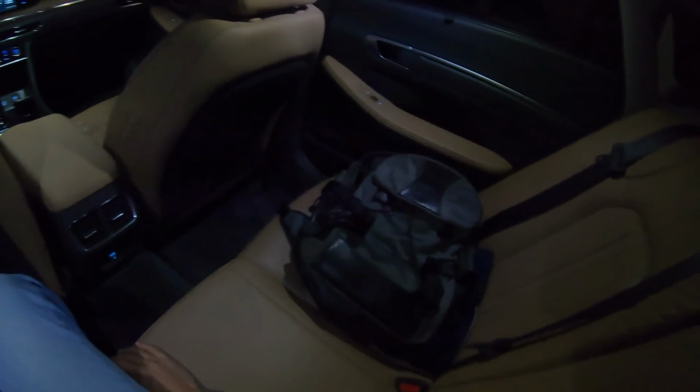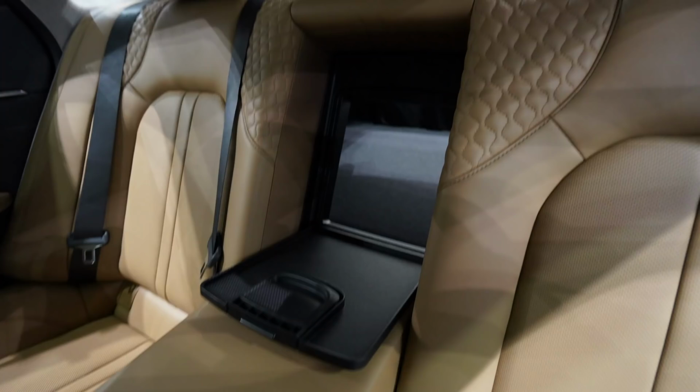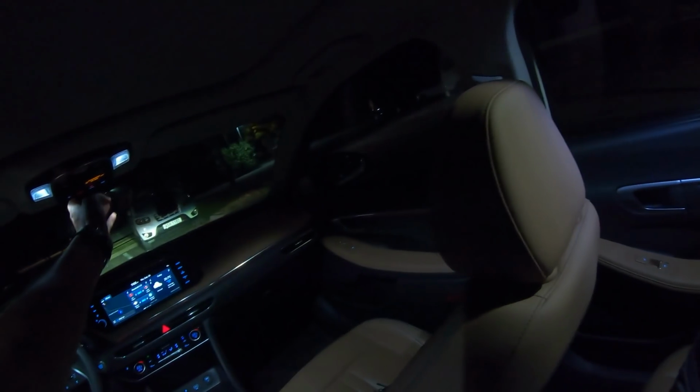Air vents for the rear, and 1 USB charging port, and some cup holders. It's really good to have a cushy armrest and a ski through. Okay, and let me see, where's that switch at? Okay, it's got more sunshade back there as well. Pretty nice. Some speakers back here. Looks really nice back here.